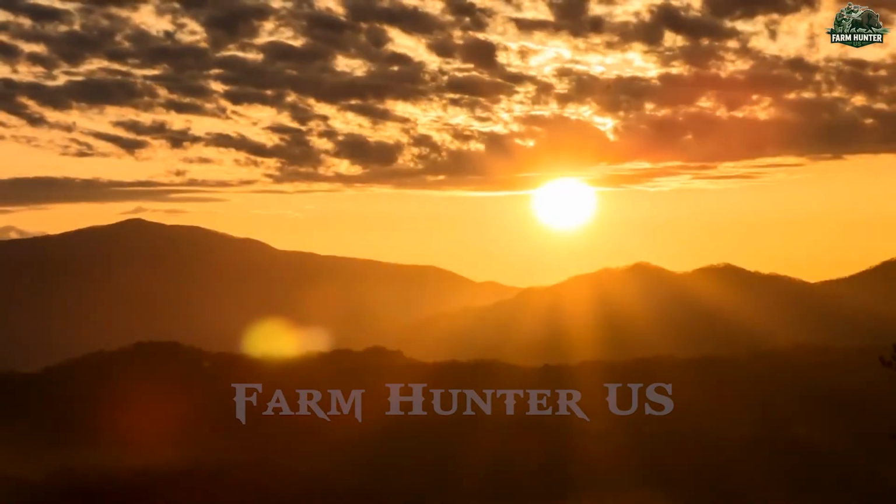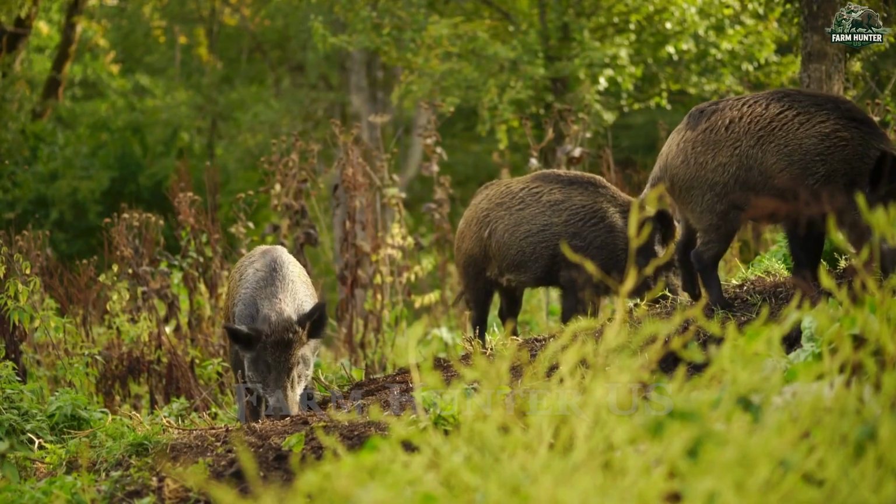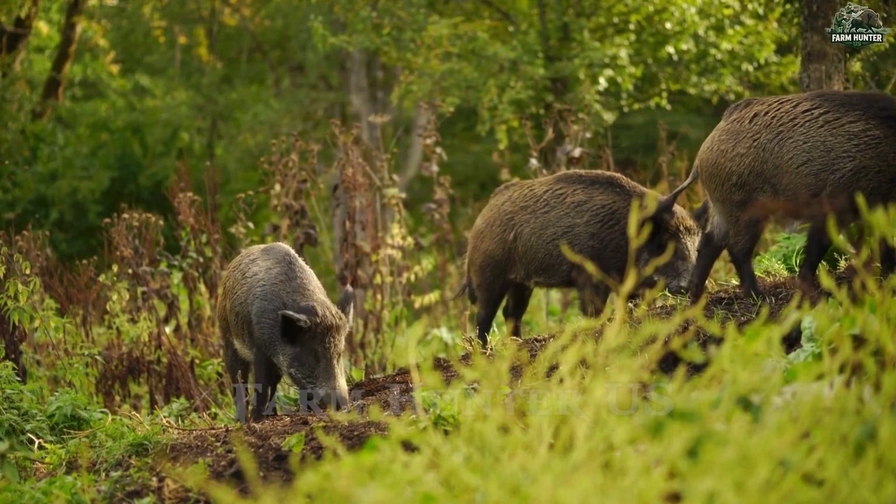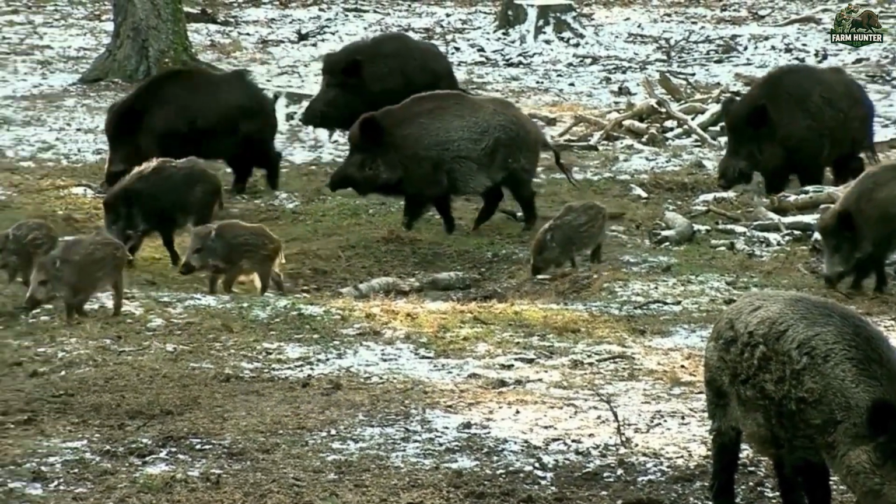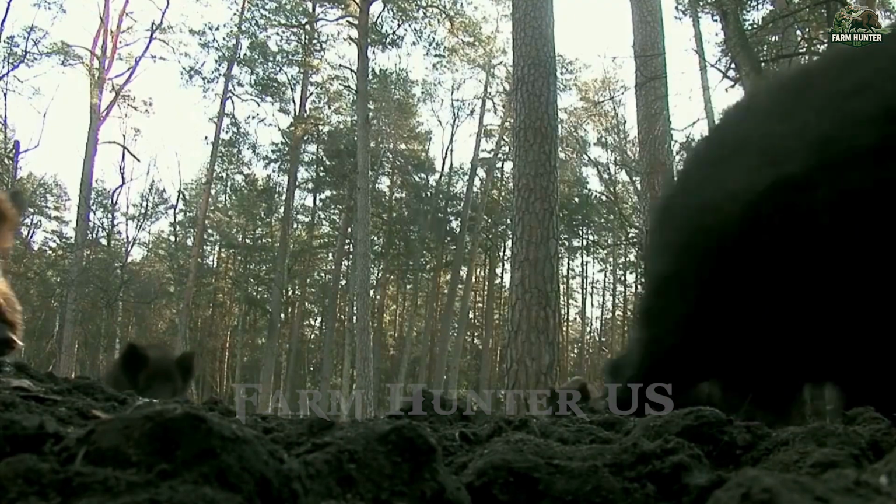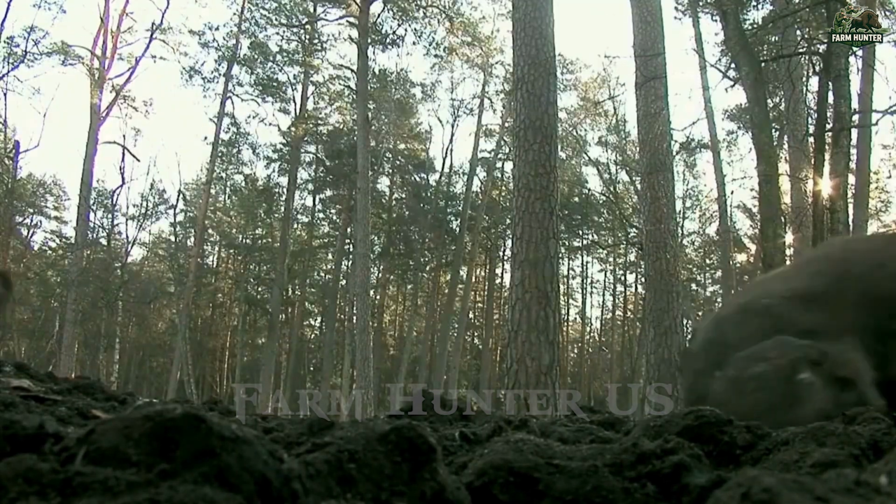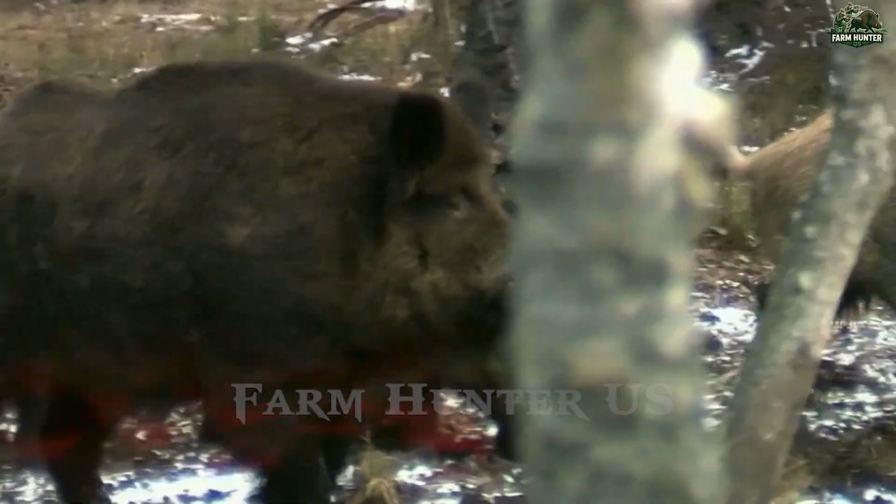In the sun-scorched hills of Chaparral, California, the battle between man and beast plays out under tight legal scrutiny. Hunting wild boars here isn't a chaotic free-for-all, it's a calculated mission bound by strict regulations. Only licensed hunters armed with legal firearms or bows are allowed to take part. But legality doesn't make the challenge any easier.